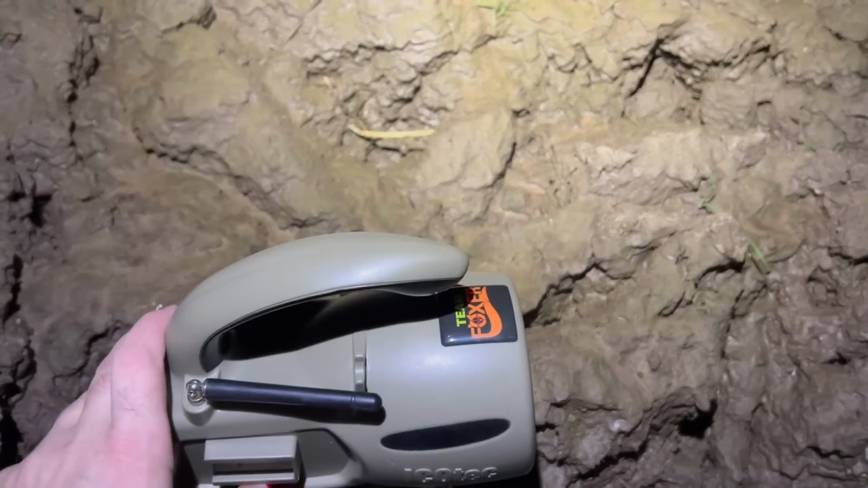I had to wait for the fox to come right next to the cover. But the Icotec GC500 piqued the interest of the vixen early. I'm assuming it was a vixen, it was the smaller of the two. Stuck on the mating call, and the dog fox could see it on the thermal from a long way off. So with January, it's a good time of year for calling, especially the mating call, and it paid dividends.